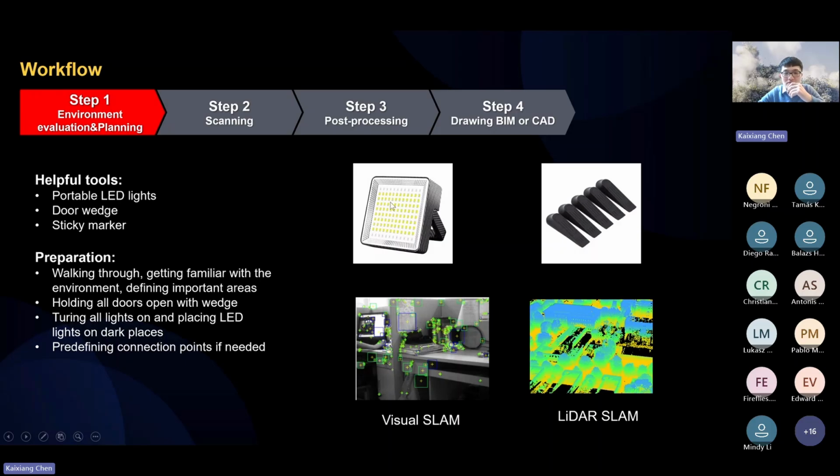This is very important for this scenario. I will quickly introduce visual SLAM and LiDAR SLAM.